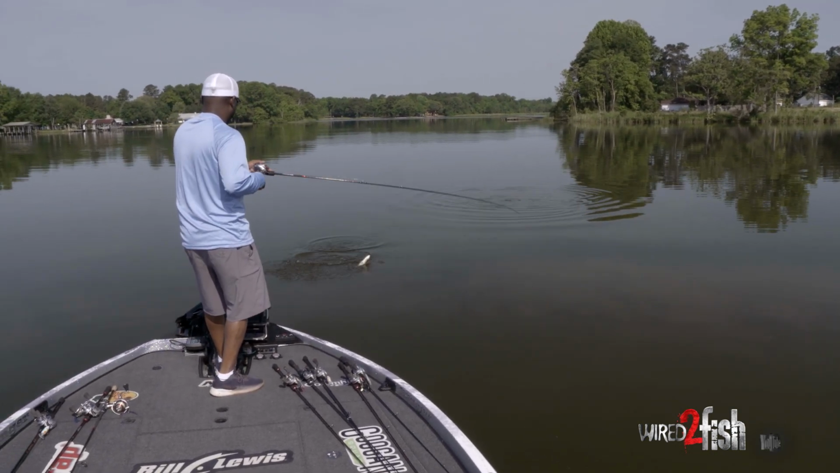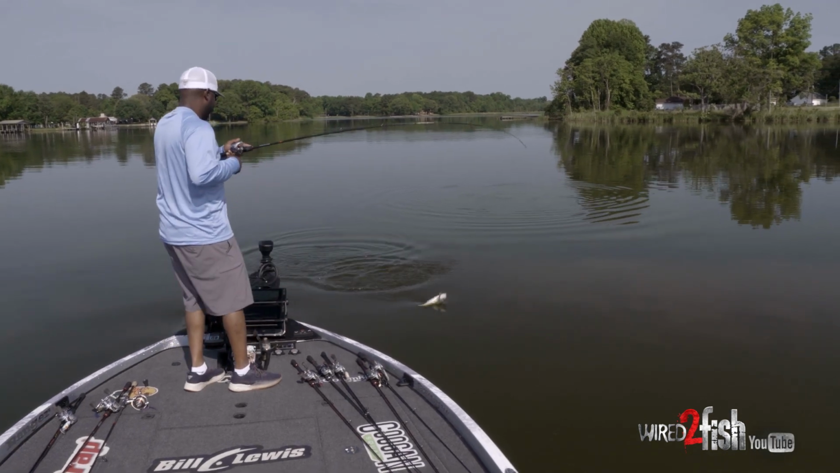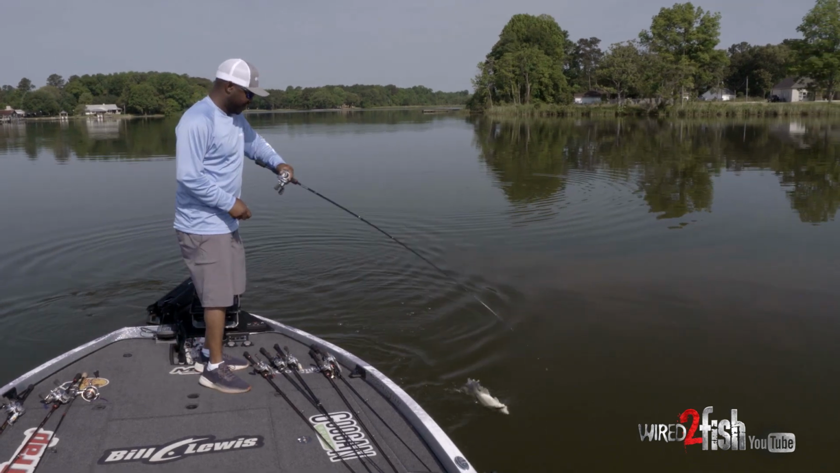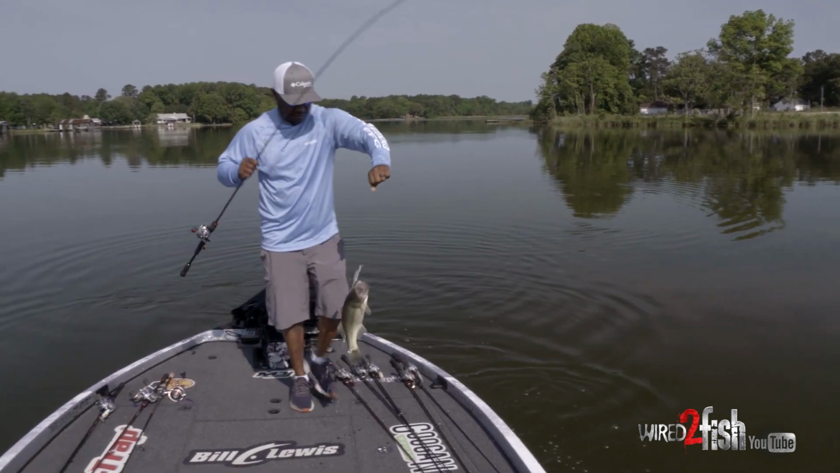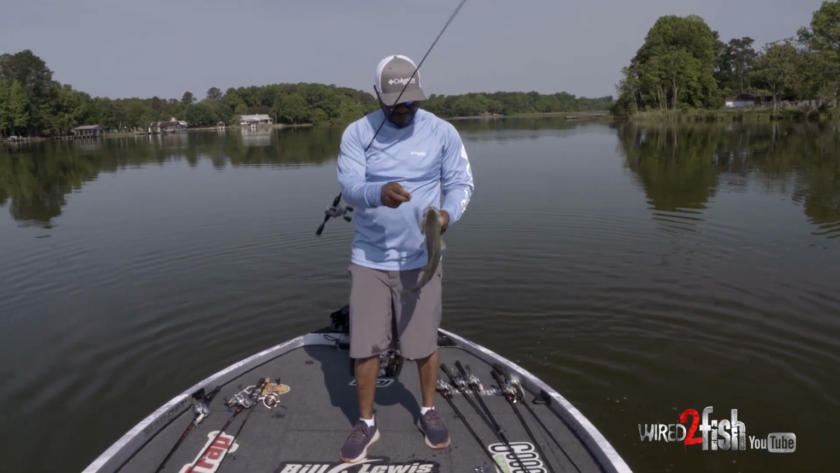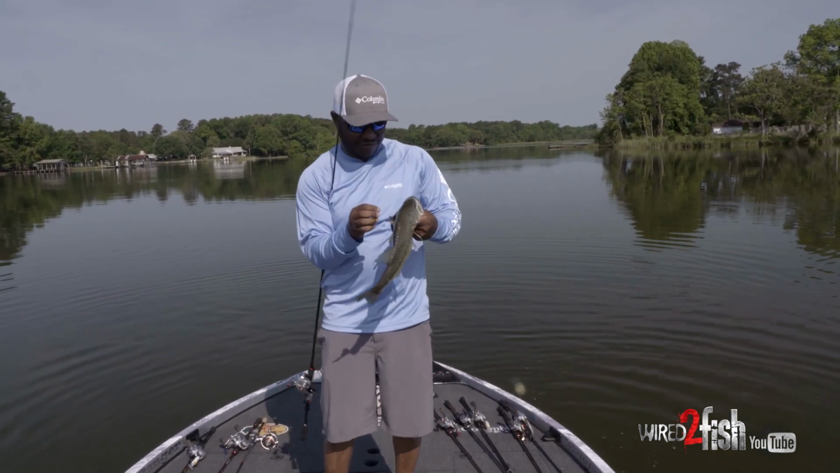Now, it is a largemouth. All right, come on up here and talk to me, Mr. Largemouth. What you doing out here, buddy? There you go, largemouth on the jerkbait.